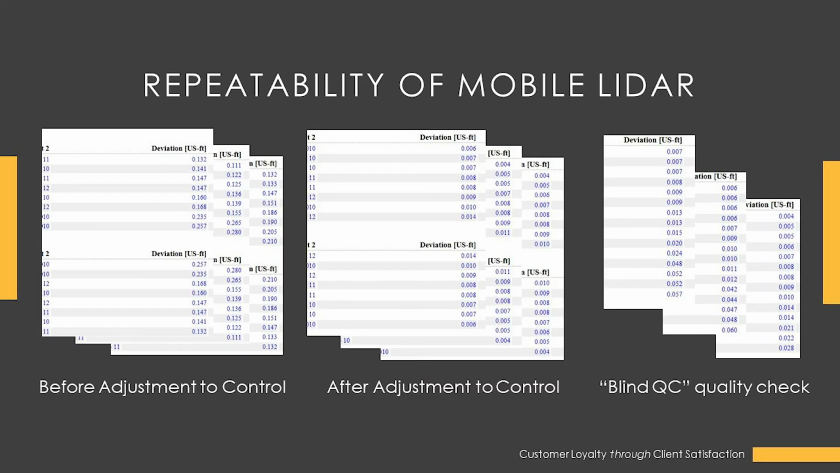Okay, so here we have some statistics and analysis on the 3 tests that we ran. Like I specified, we scanned the same corridor 3 different times at 3 different times of the day. What you see on the left side of your screen is the deltas to survey control targets that were set for the 3 different scan projects.